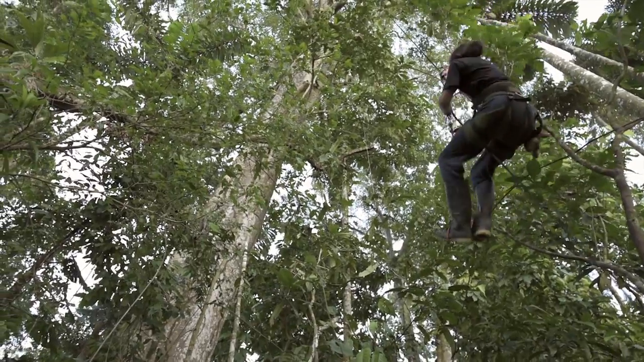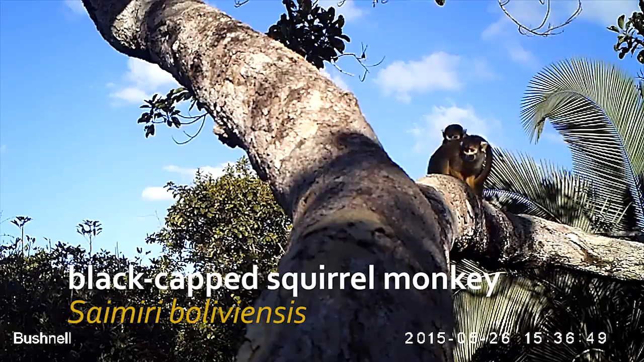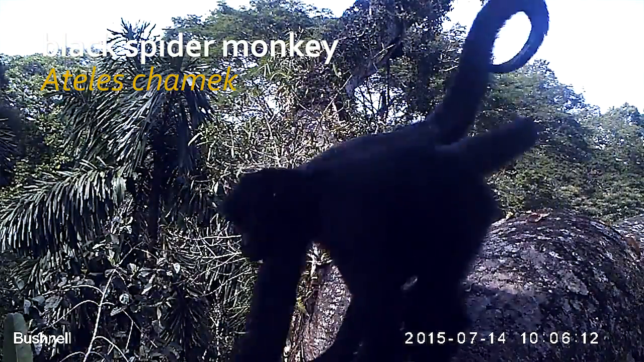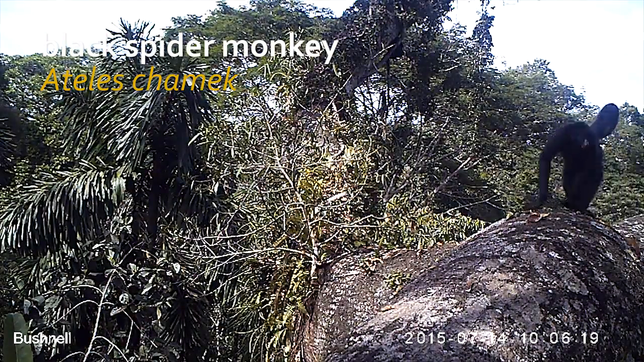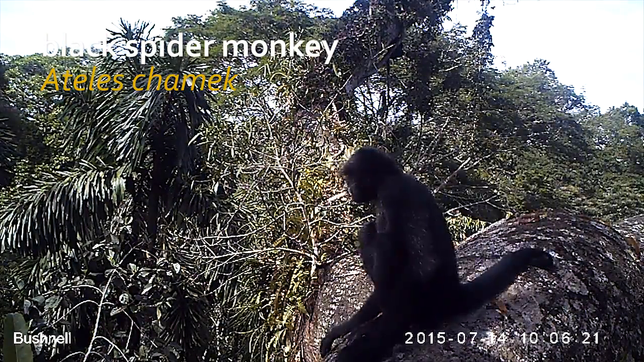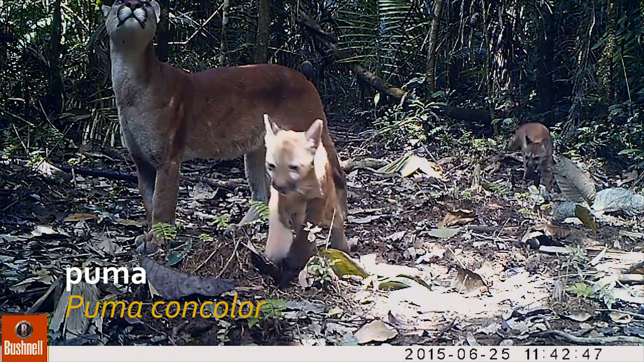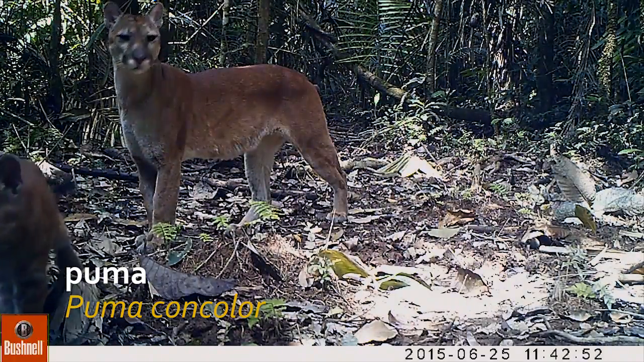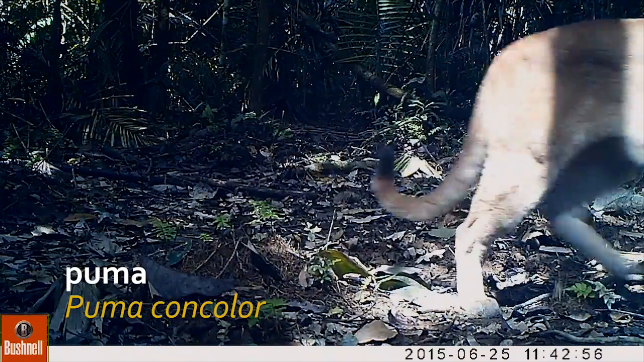We've put 57 cameras in the canopy, each 2 kilometers apart, covering a really large area in a systematic way. And that's what lets us use those camera traps to make inferences about the wildlife populations in the area. We've also got camera traps on the ground, making this one of the bigger camera trapping surveys in Amazonia. And we're getting some amazing images of things that are really hard to see. Along with the canopy cameras, this gives us a more complete picture of the whole community of mammals in the forest.